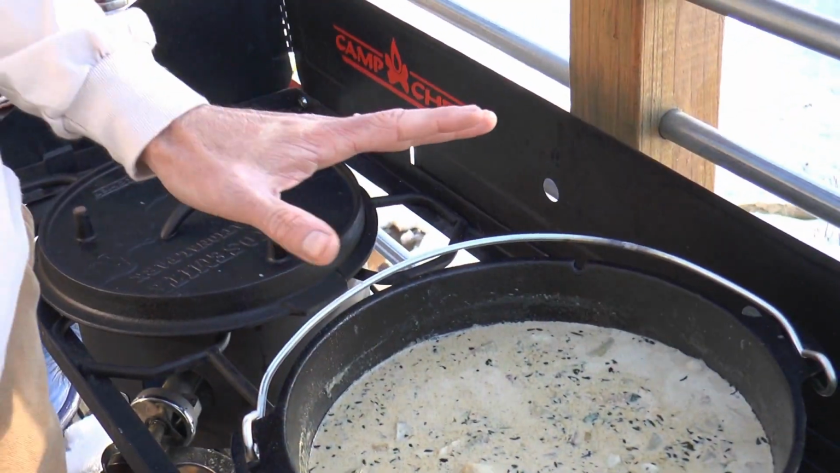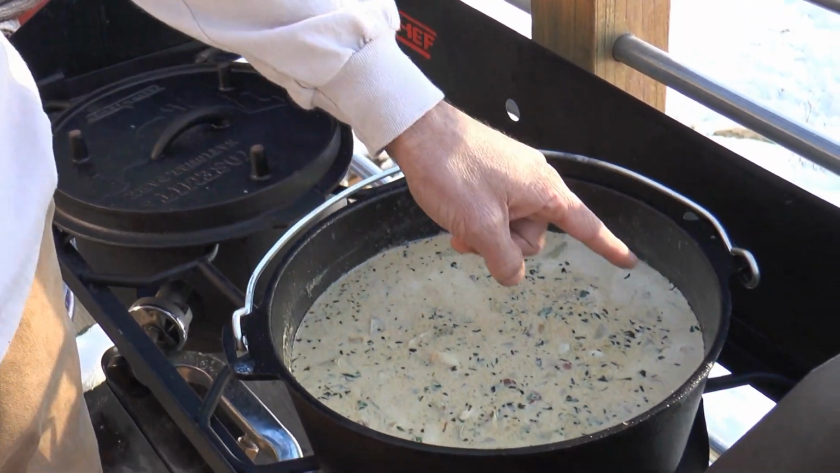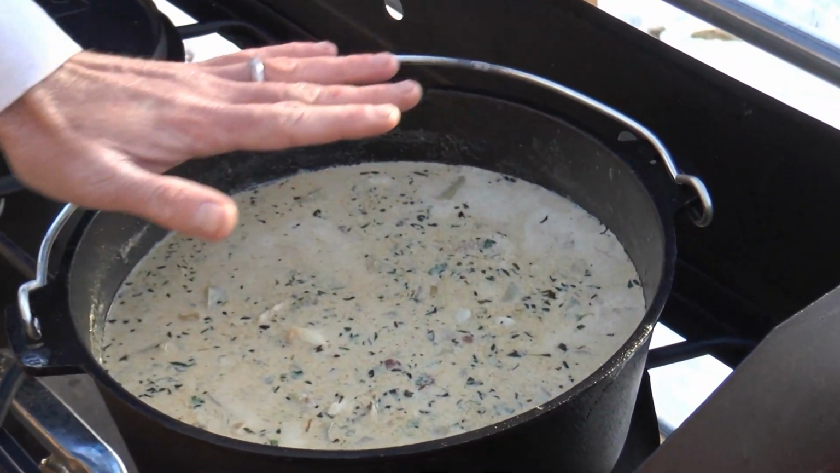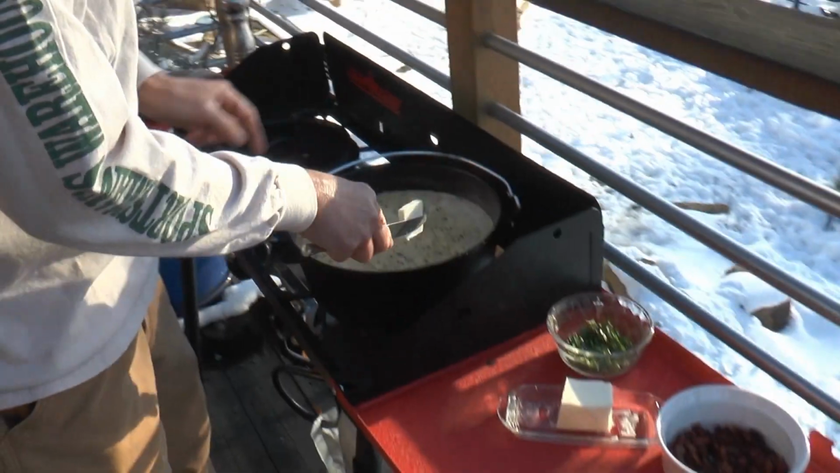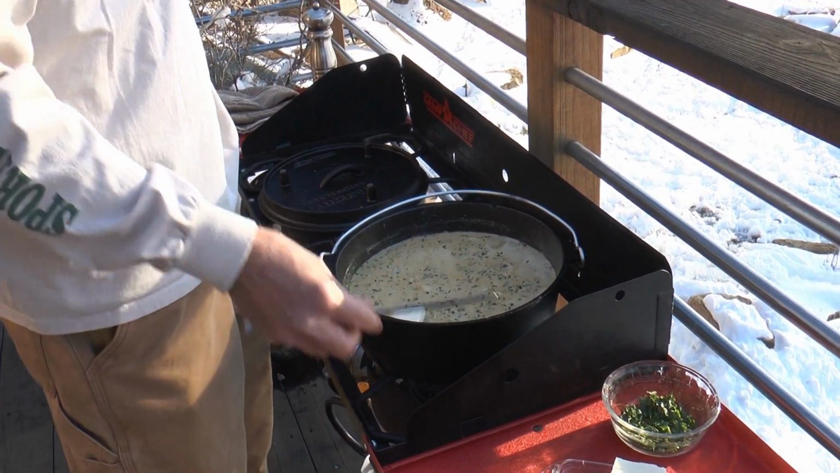All right, there it is. You can see, guys, just starting to get a couple of bubbles coming in right in here. And again, we don't overcook this walleye. A chowder dish is traditionally finished with just a little bit of butter. So I'm gonna put a small little bit in here, not a lot, just a little bit.